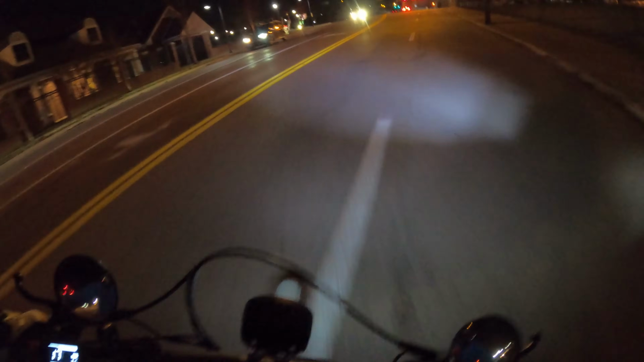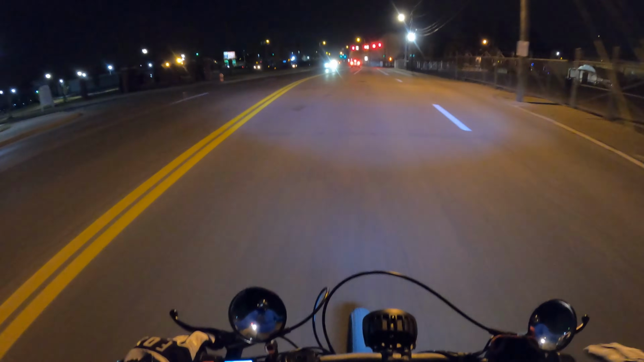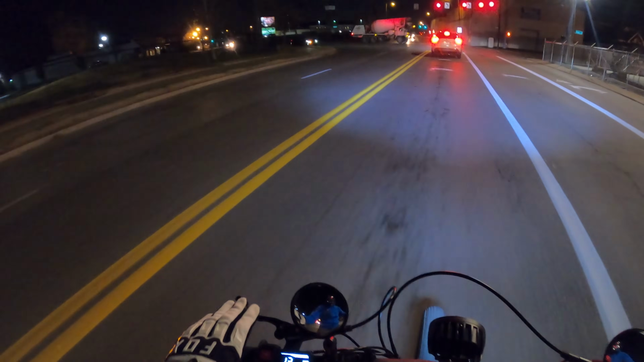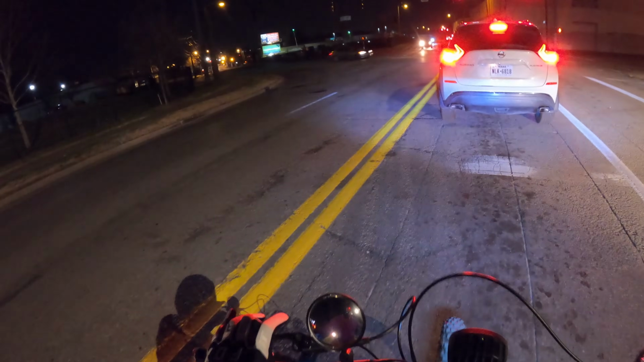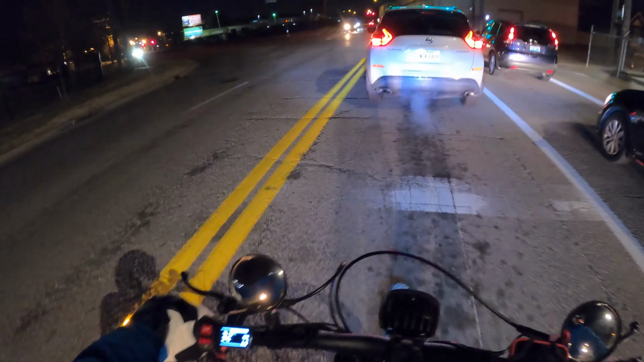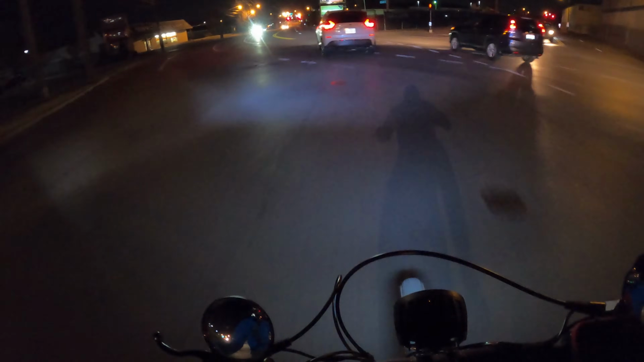And then this is heading back towards the Baxter Avenue section of Bardstown, because at a certain point, Bardstown and Baxter overlap, and then it's Baxter down to kind of downtown. So about to turn left onto Baxter as I head back towards the Highlands area. I have the turn signals on this bike, so I think it makes it a little bit easier to let people know what you're doing with it.